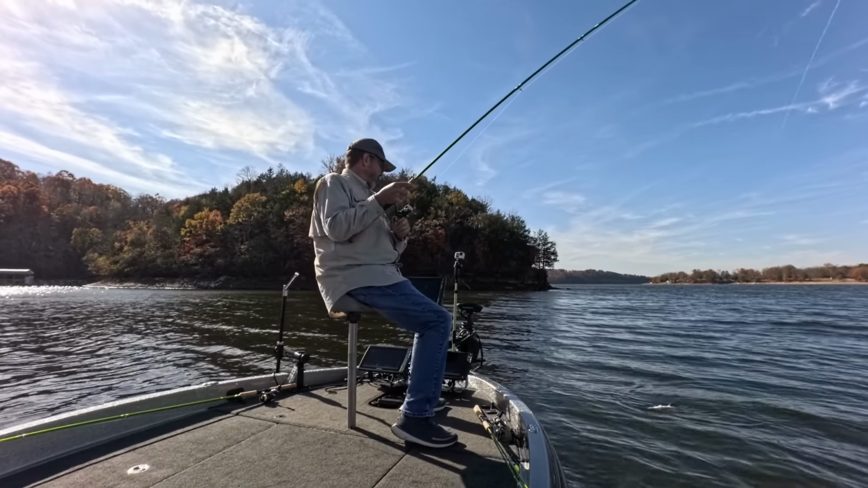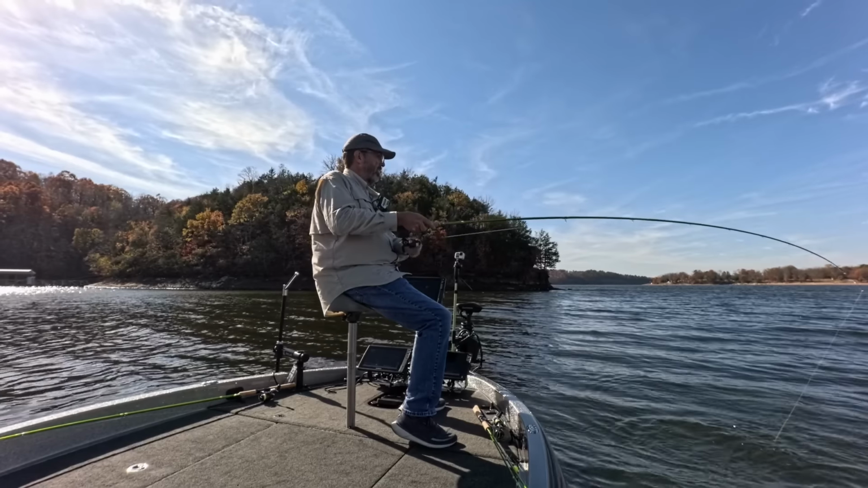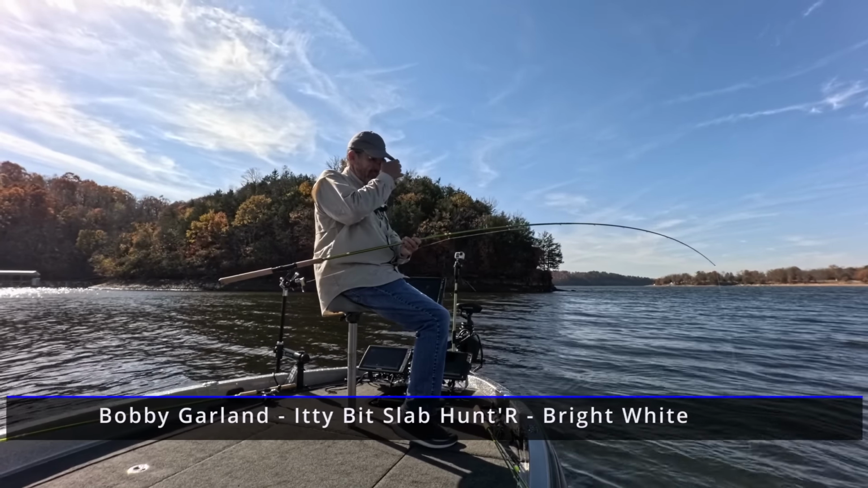Hooked him in the belly. It's a spotted bass. He got hooked underneath.